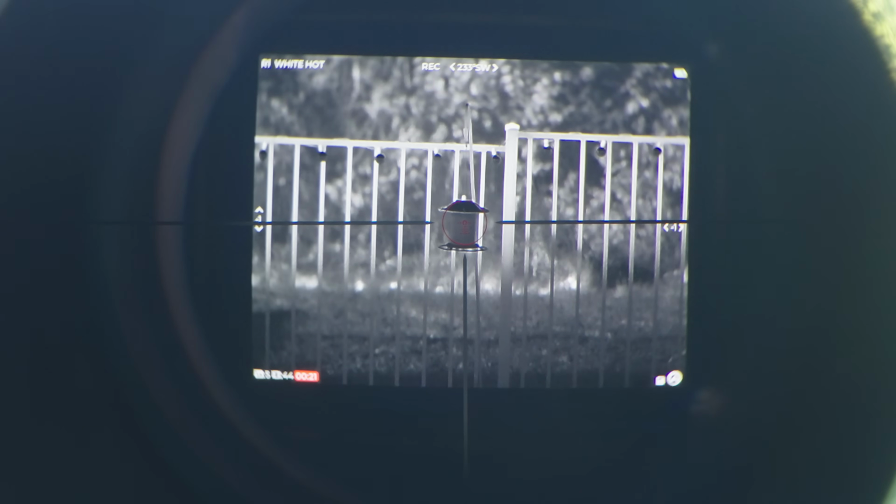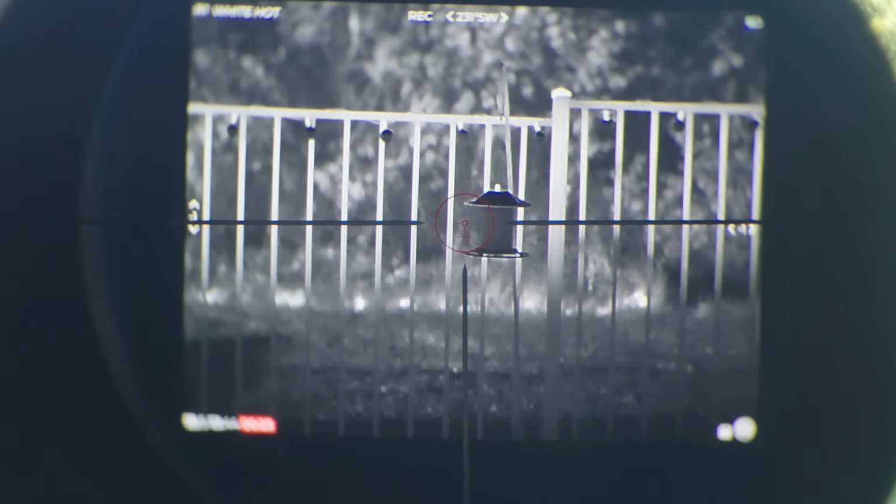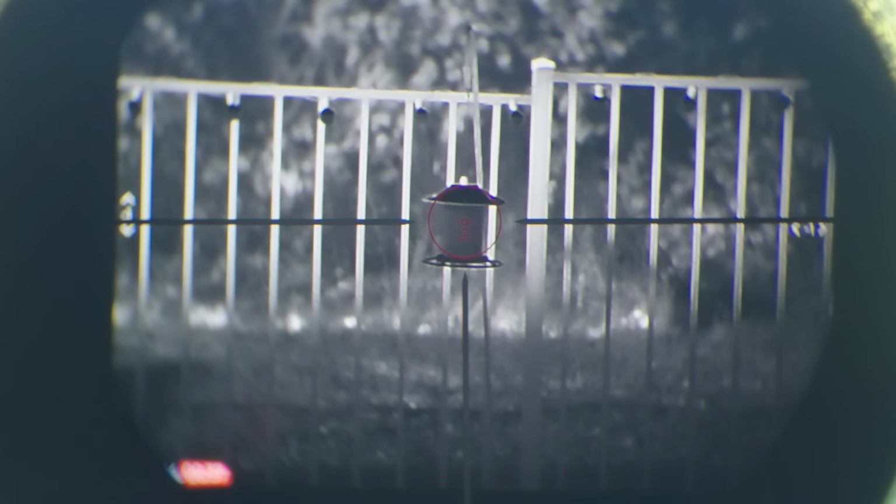So here it is at 1x magnification. Now, if you crank things up to 2x, this is now what you're looking at. So you start to lose some of that peripheral field of view. And again, that looks totally out of focus where that red recording marker is in the bottom left. It's still crystal clear to the user's eye when looking through the optics. So just reiterating that one more time.